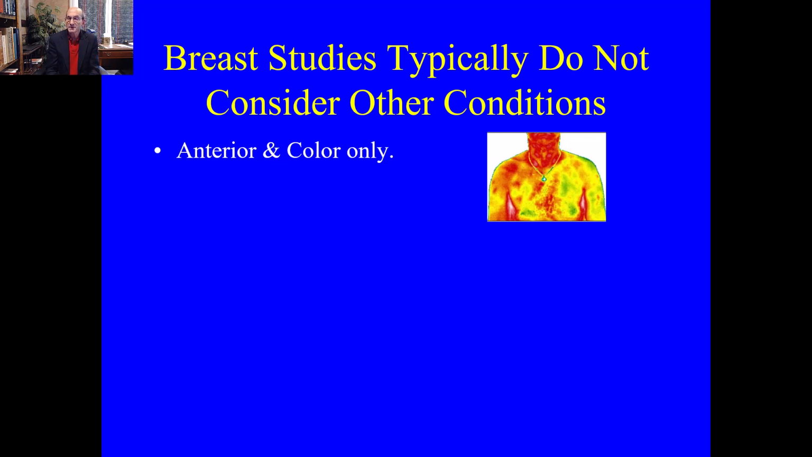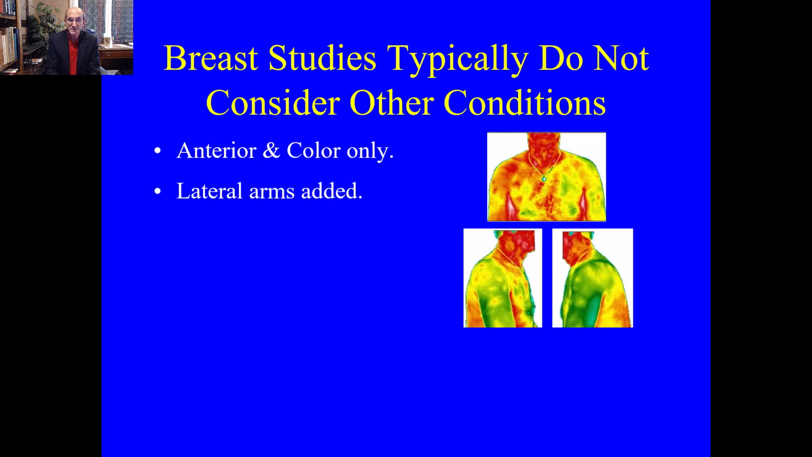So in this particular examination of the breast, you'll see it's a front view only. It's a color view. Frequently you get grayscales, as we showed earlier, but it does look like there's a change from side to side, and you might say, for example, just because the right side of the breast or your left side as you're facing the image looks hotter or warmer, that entire region maybe is something suspicious.